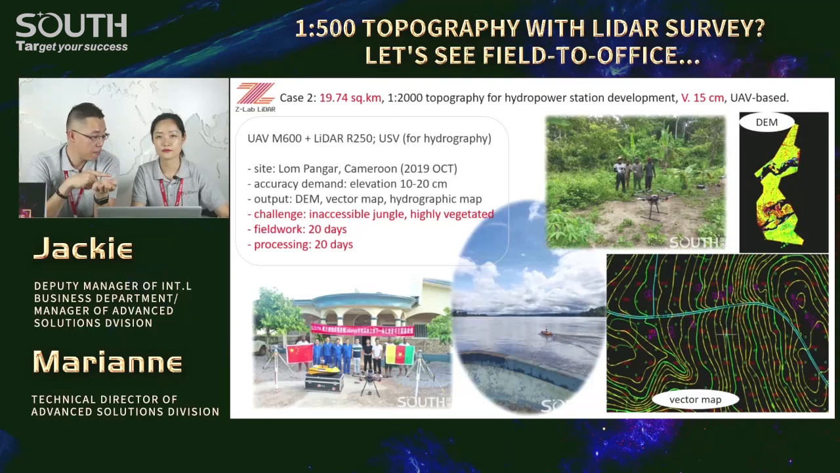What happened at that time? Nothing wrong, but the poor internet transfer. You know, a power station site is always far away from downtown. And our fieldwork guys suffered too much transferring the data back to the processing team, back to the office. But that's reality. You have to face it, you have to challenge it, you have to do it. That was the story.